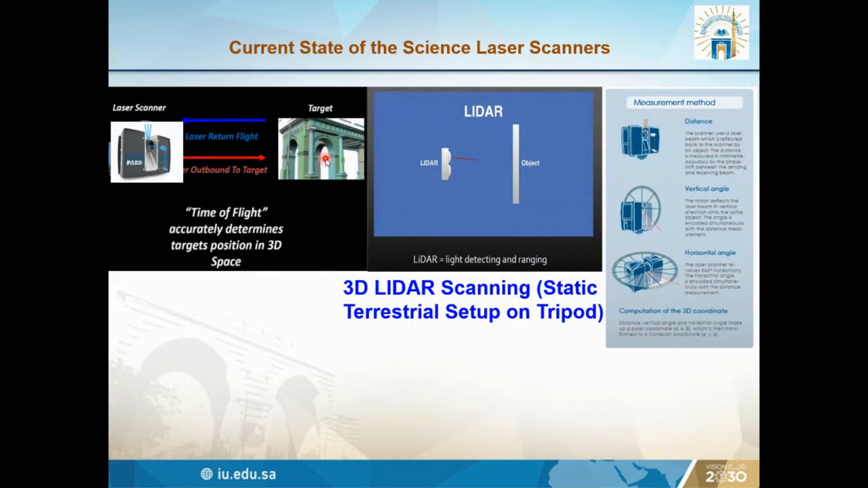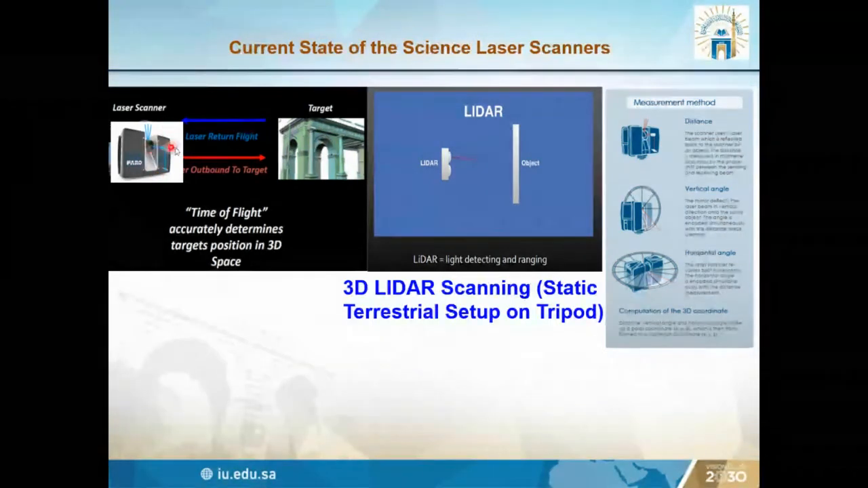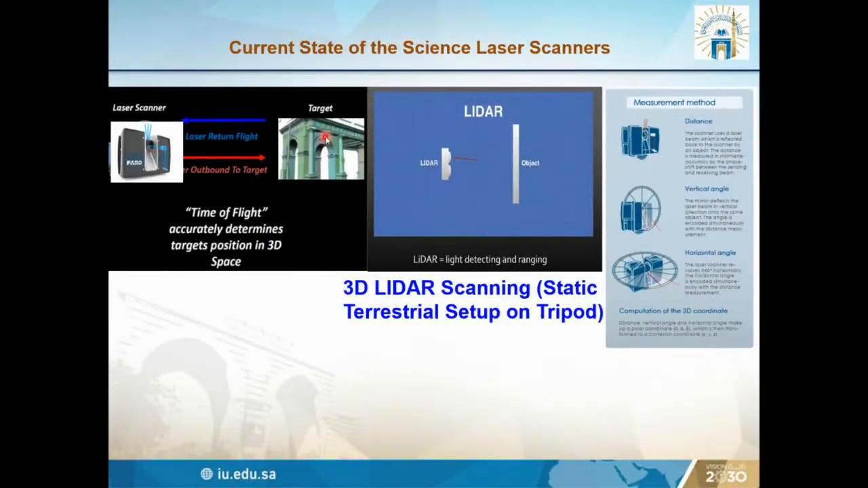So this is showing how the laser scanning works. We target some buildings or structures, then place the laser scanner on a tripod or even handheld. Then we run the laser scanner. It reflects off the structure and rotates in three dimensions, as you see in the picture, in the vertical angle as well as the horizontal angle. So it collects all the data in all directions. That's why it's called a 3D laser scanner.